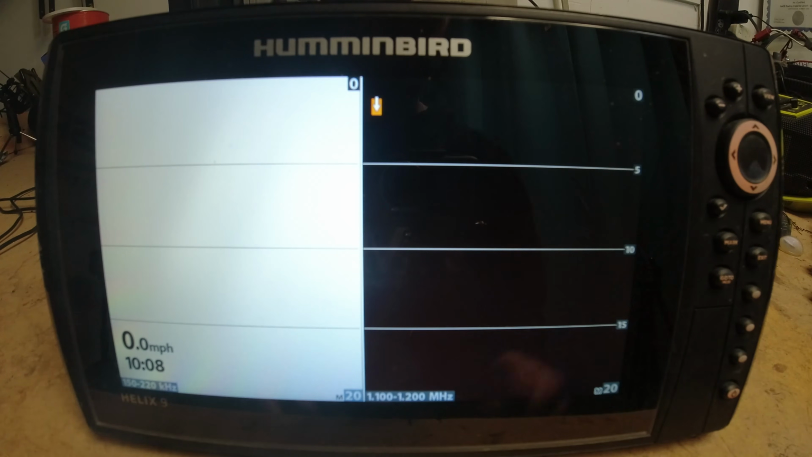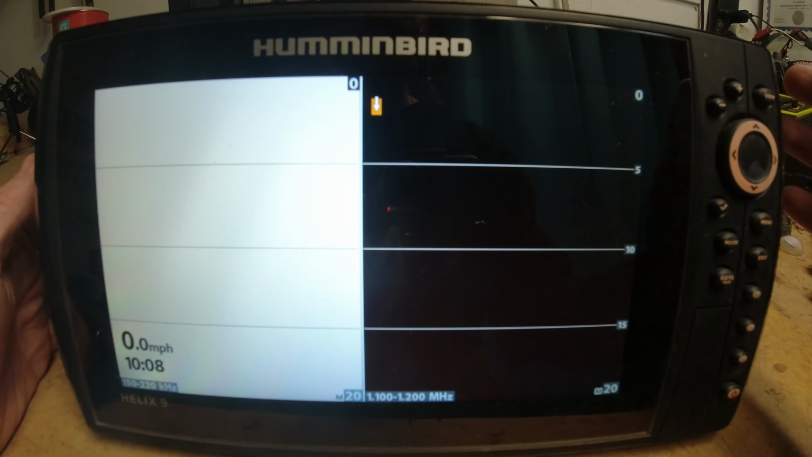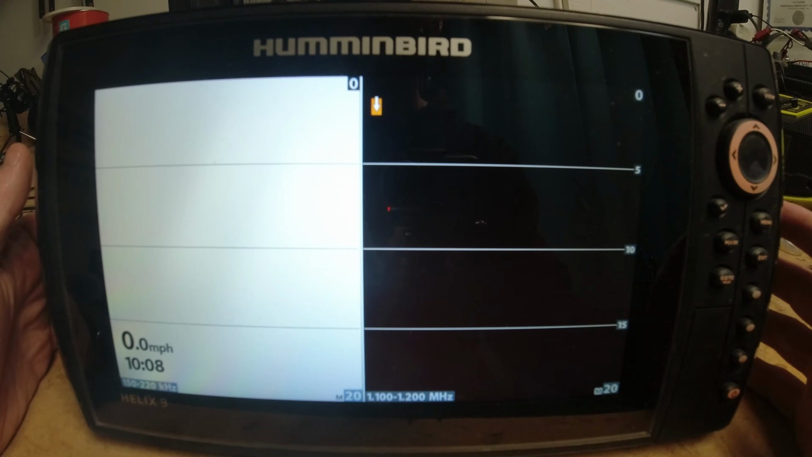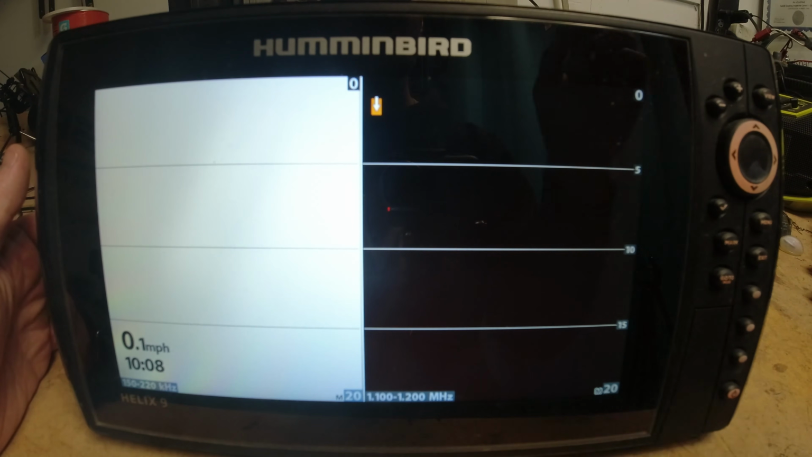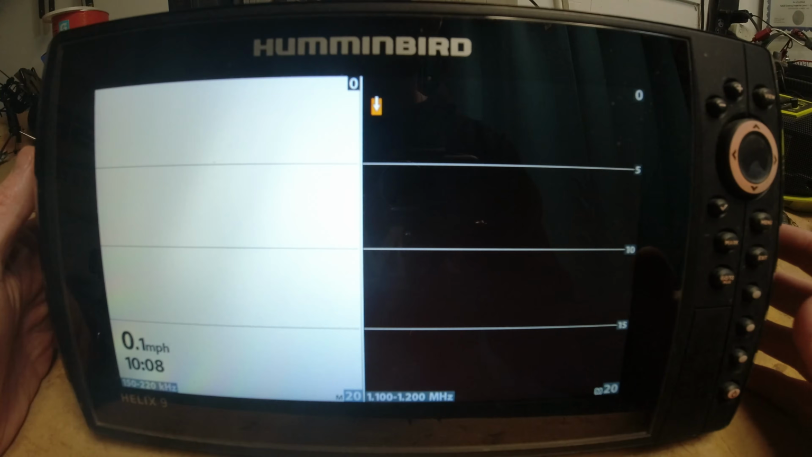Alright guys, here we are. We have the Humminbird Helix 9. This is the mega side imaging, and this is a G3N model. Guys, the G4N is going to be exactly the same. You're going to be able to use the same button configurations. You're going to have the same options. Everything that we are going to talk about here today is going to be completely identical. So if you have the G4N model, it's going to be exactly the same.